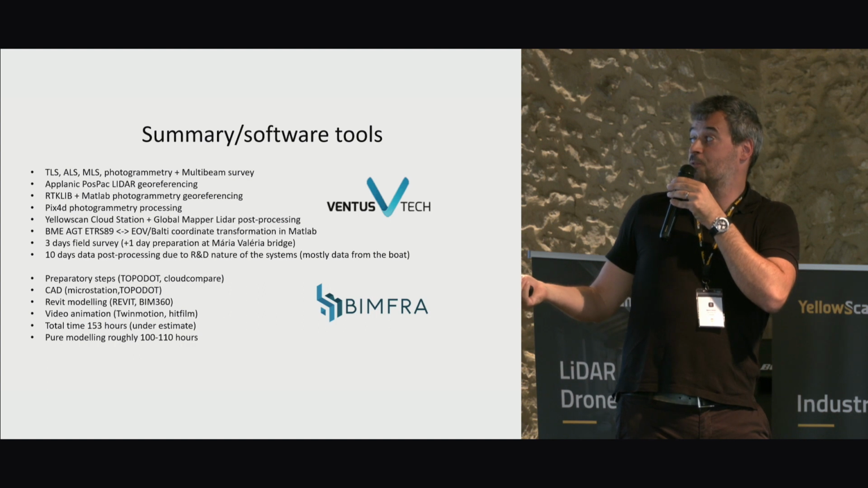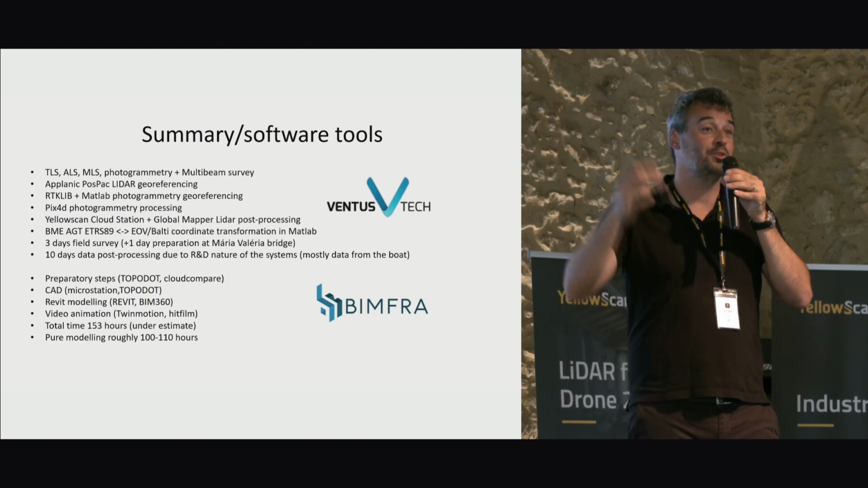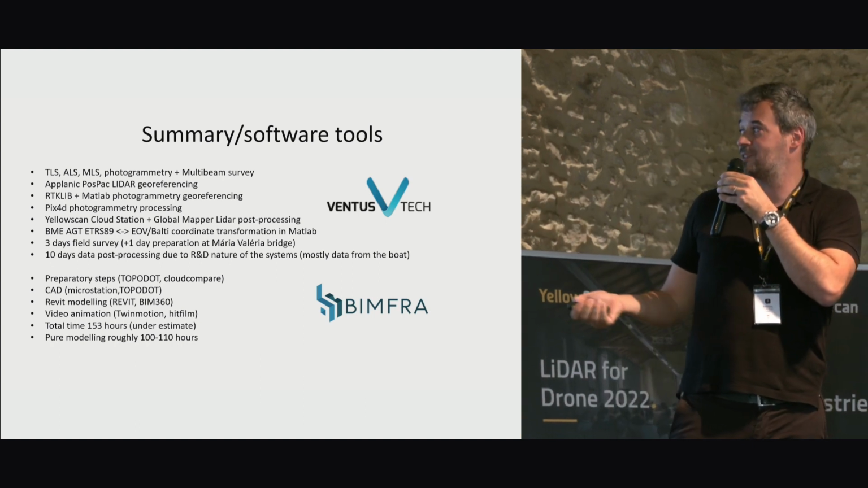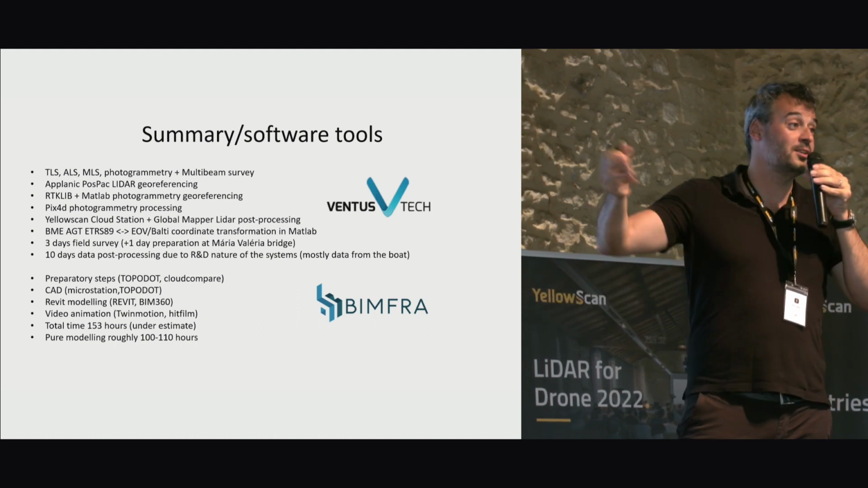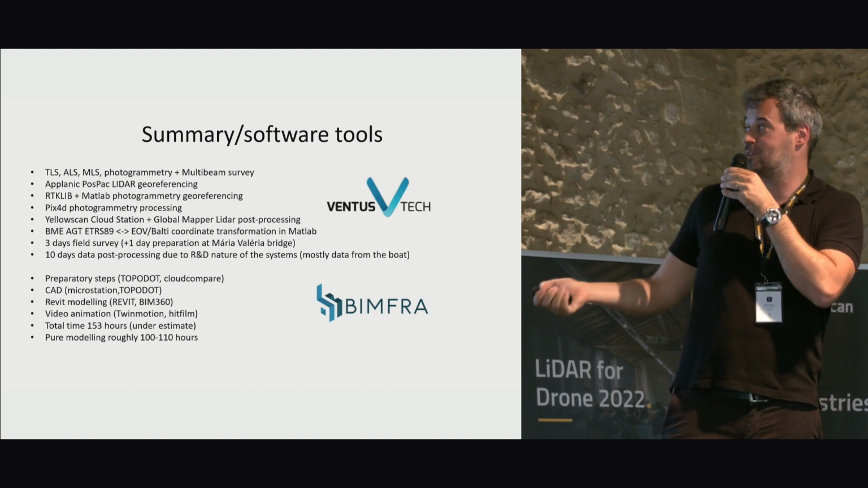We had about 3 days in the field to do the survey, plus we did a trial run on another bridge somewhere else where it's easier to get access. And then for the data processing, we got 10 days, because, as I explained, there were a lot of custom-made data processing steps.